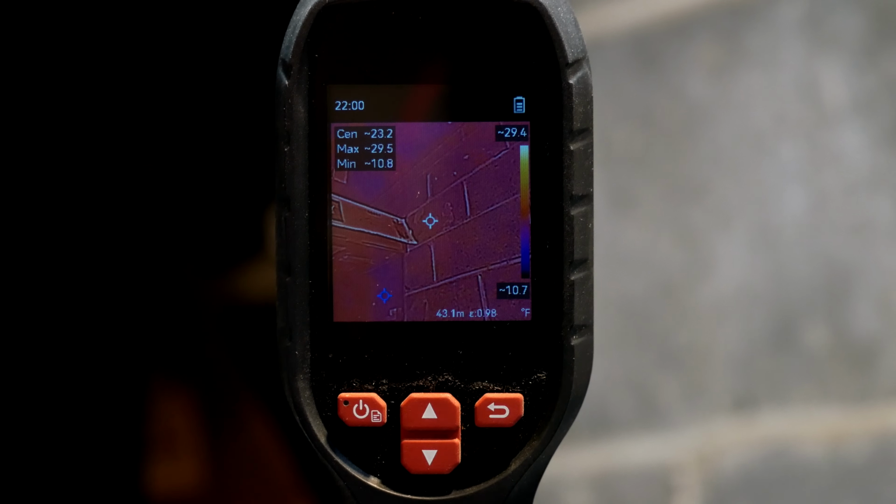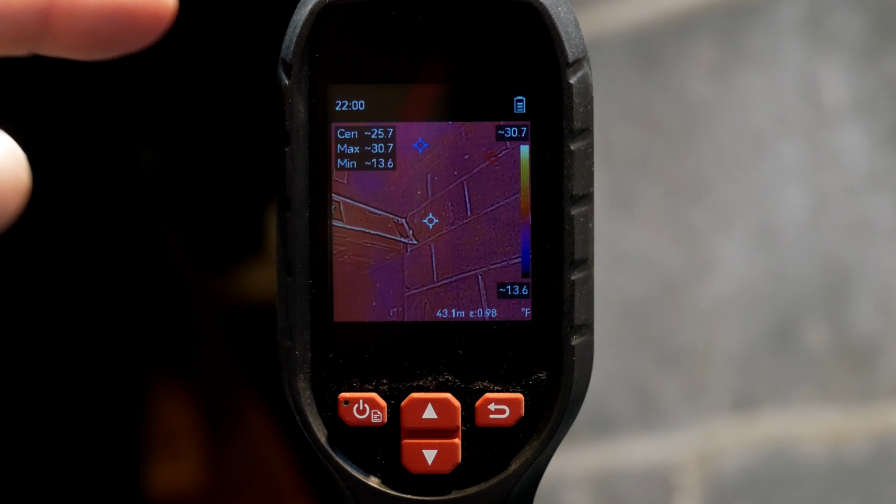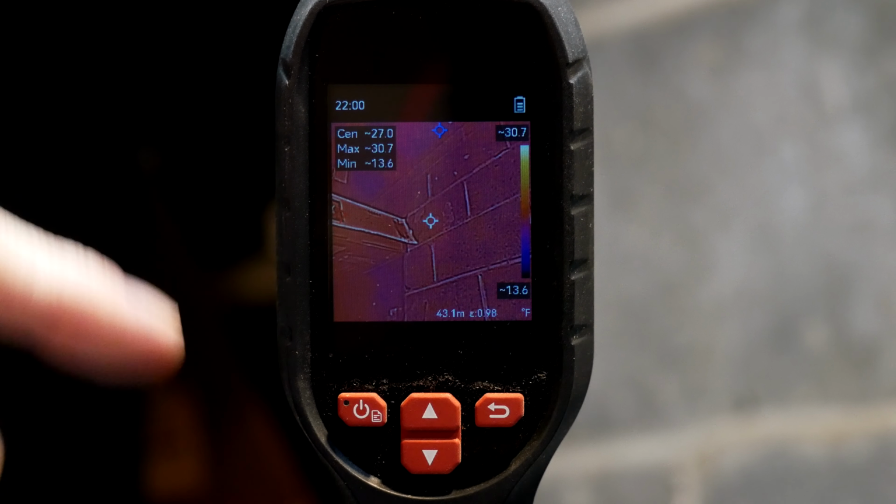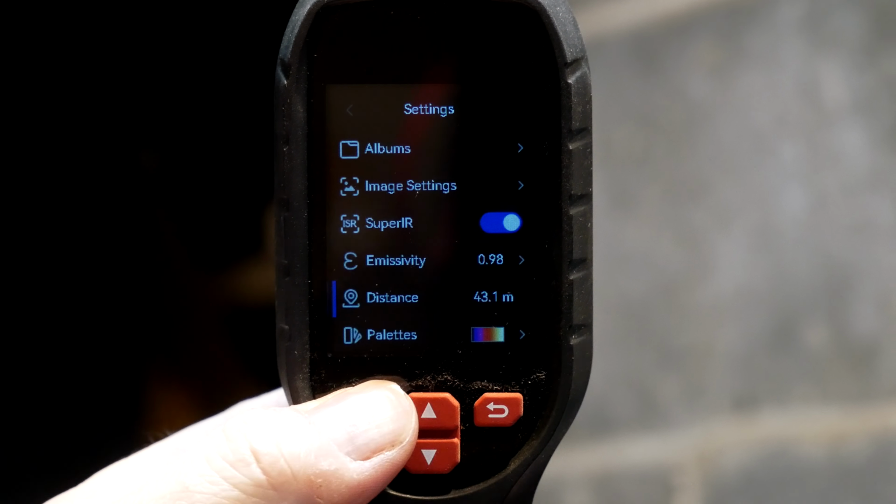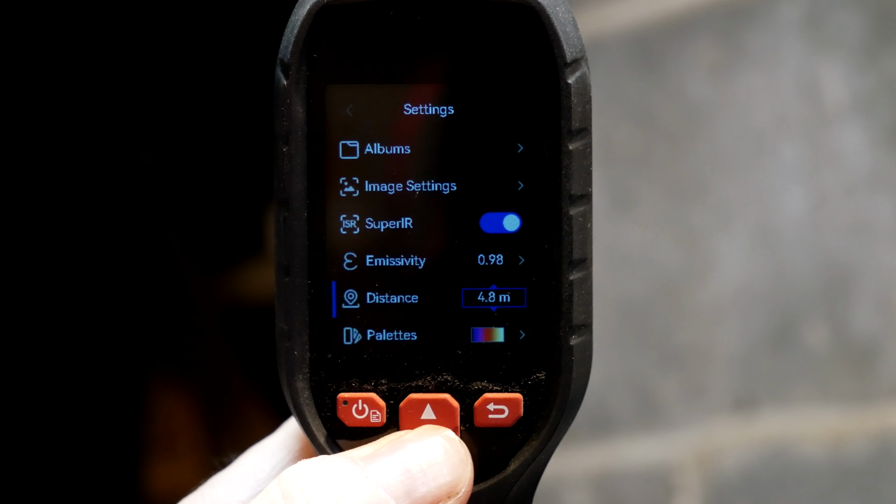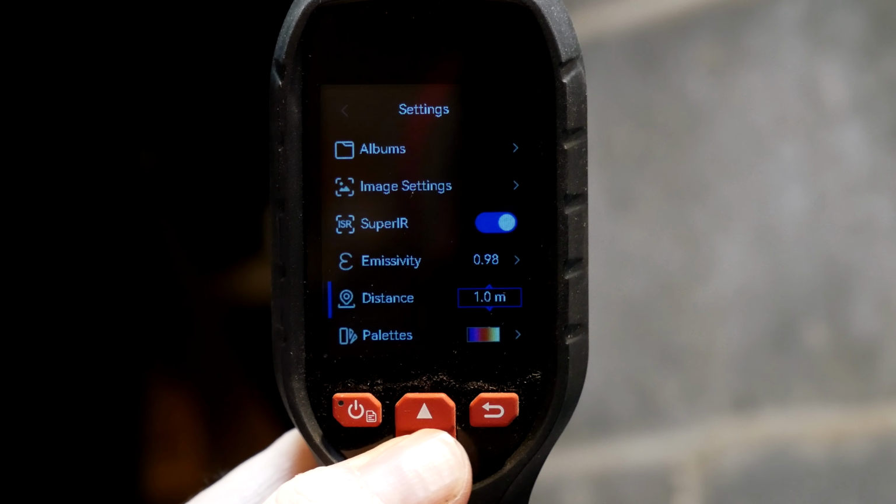Yeah, see, okay, so it's doing a calibration based on the distance. So if you know the distance from the lens, or if you know the distance from the input, from the front of this, it's best that you put it in because it will adjust the temperature according to the less radiation that you're getting, the less infrared radiation that you're getting. So we'll just keep going through the menu here. So we'll leave it to 1 meter.